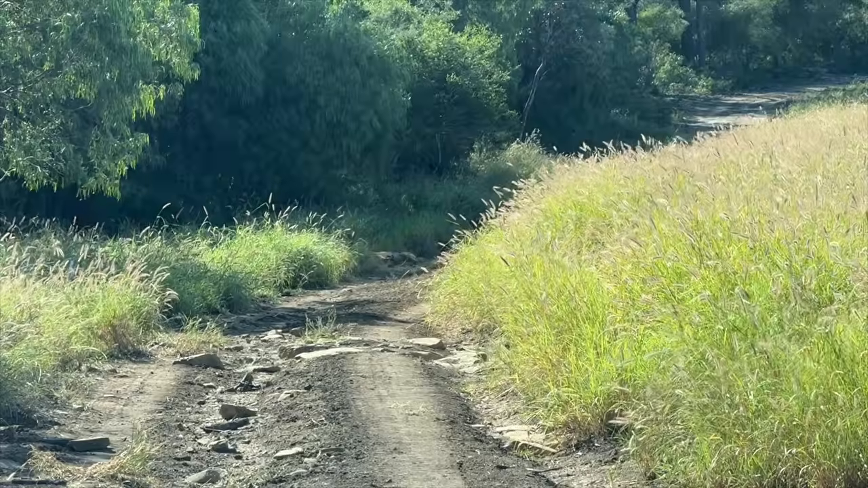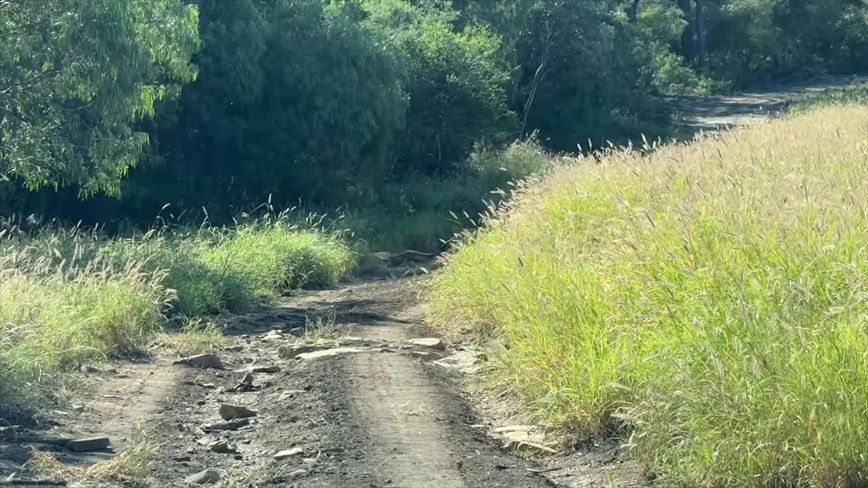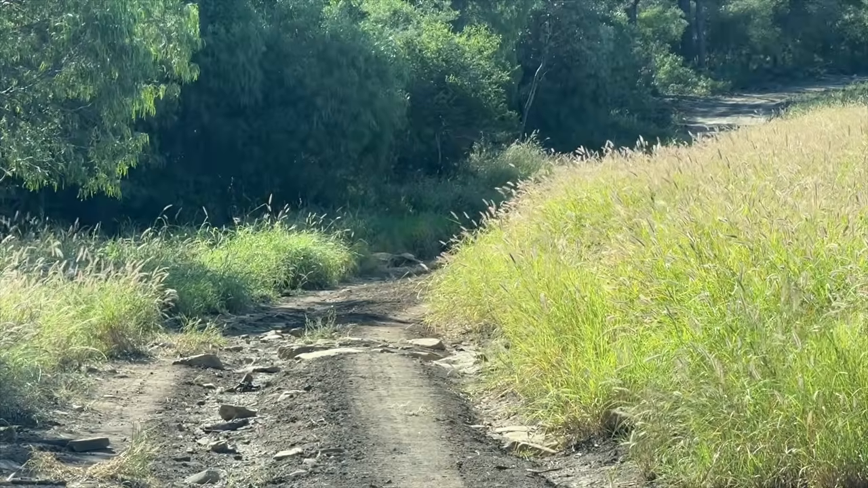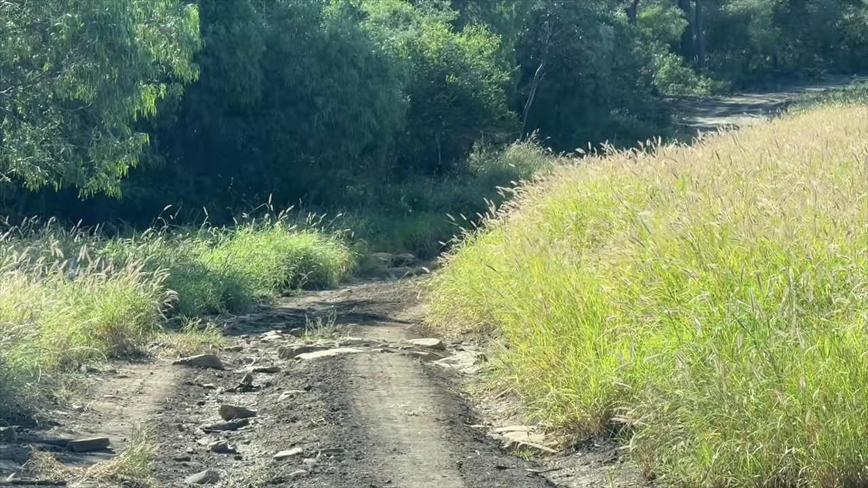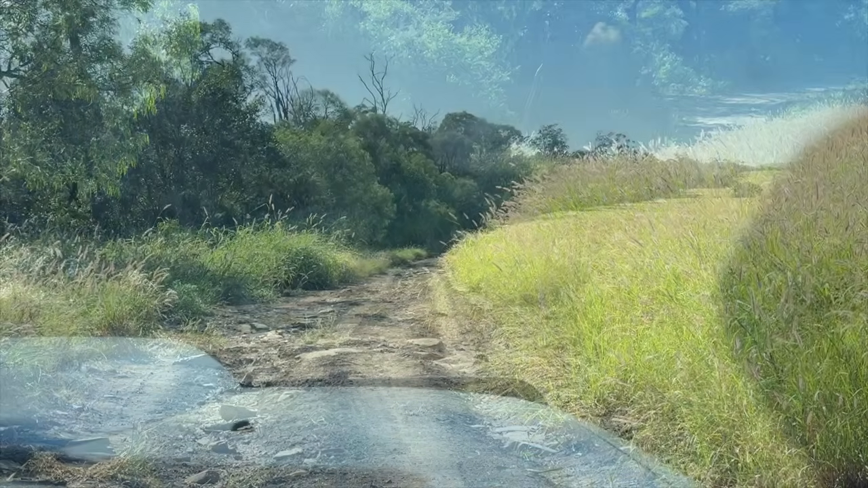One dog down. So that's number 4, I think, for this trap run. 4th dog. Right, go and have a look at him.